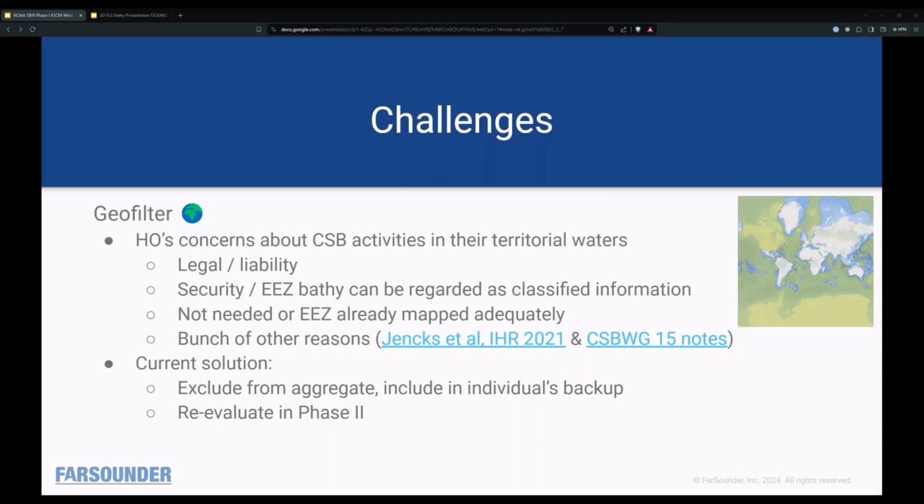This is more about the challenges with that geofilter and the hydrographic office's concerns. I'm not going to go through it, but it's in the slides. If you're interested in learning about what their objections are, there are some references that you can read through. The current solution that we chose is basically we'll run the geofilter and exclude data from the aggregate product so that you just can't access shared data from the places that they haven't been. So we're not really breaking anything with that geofilter.